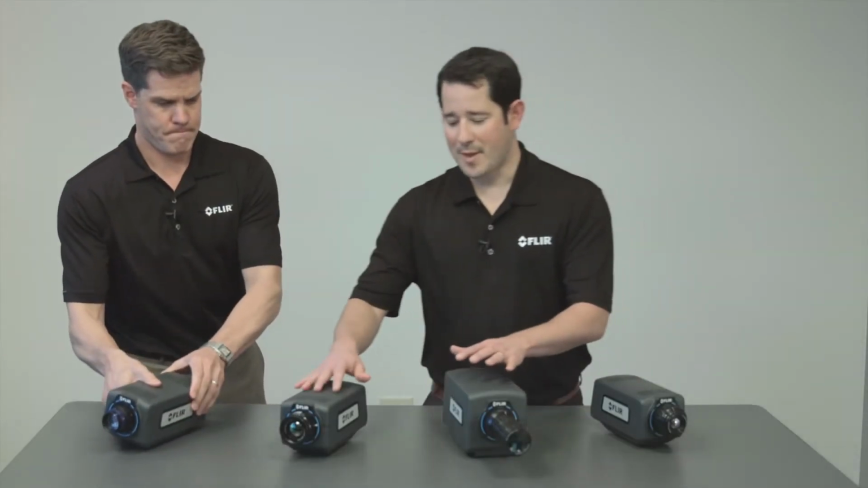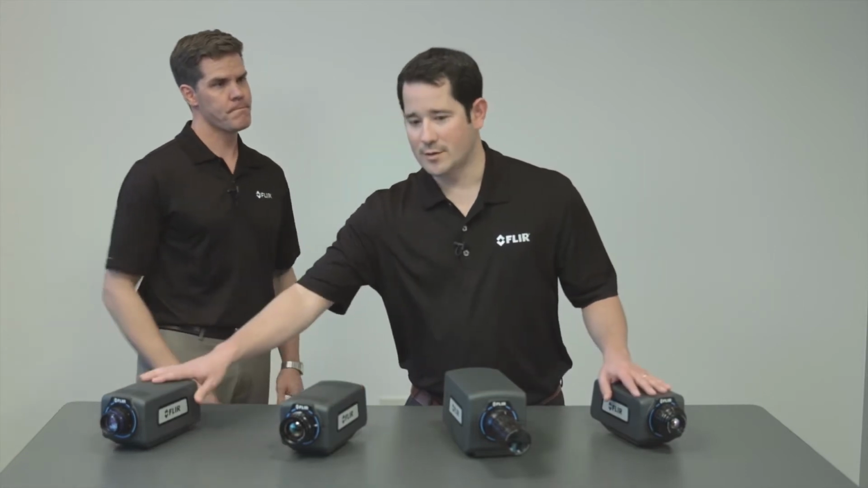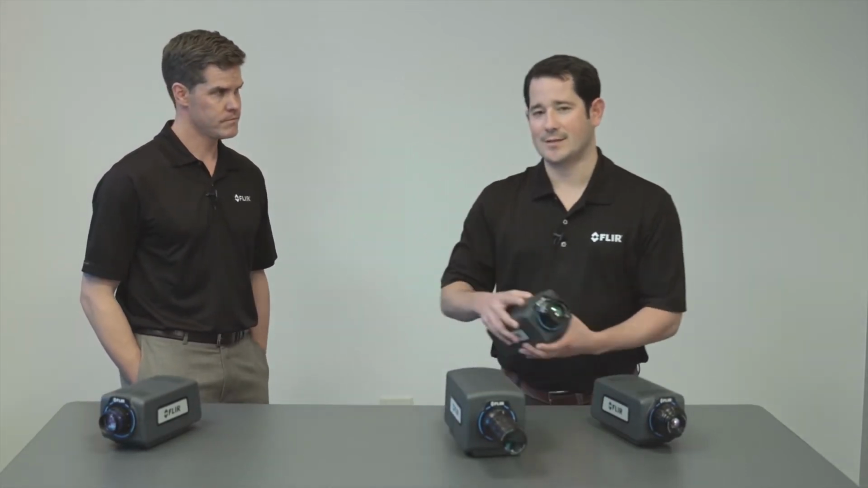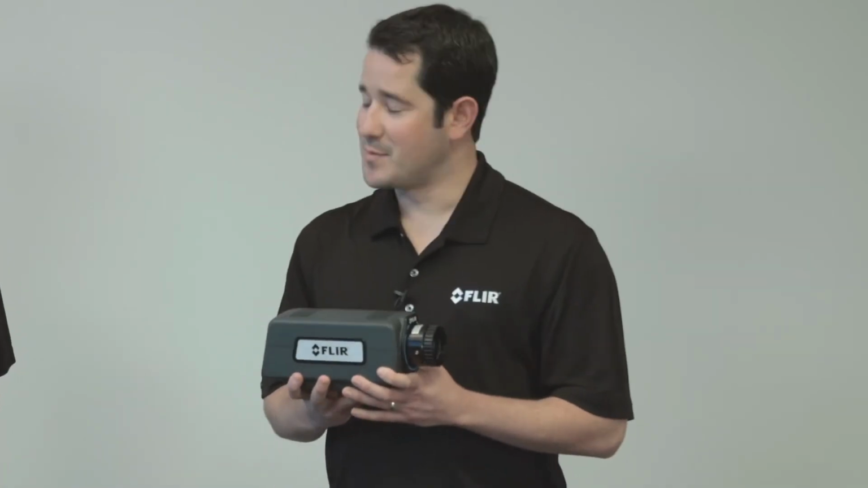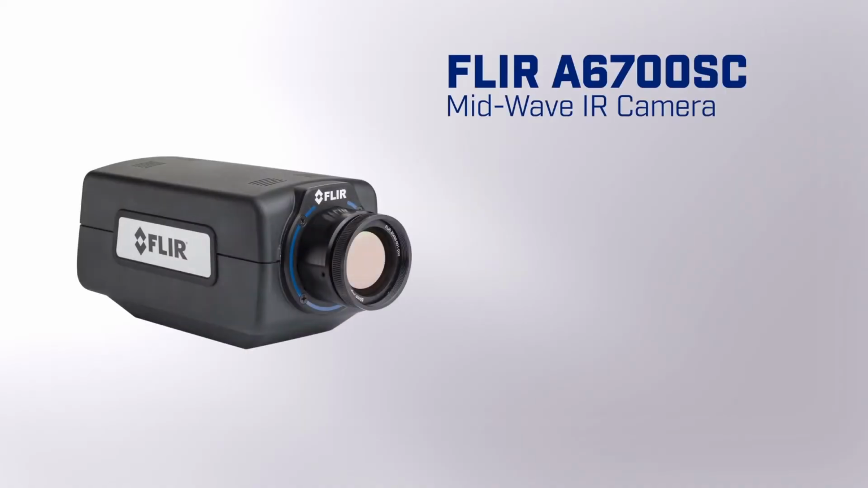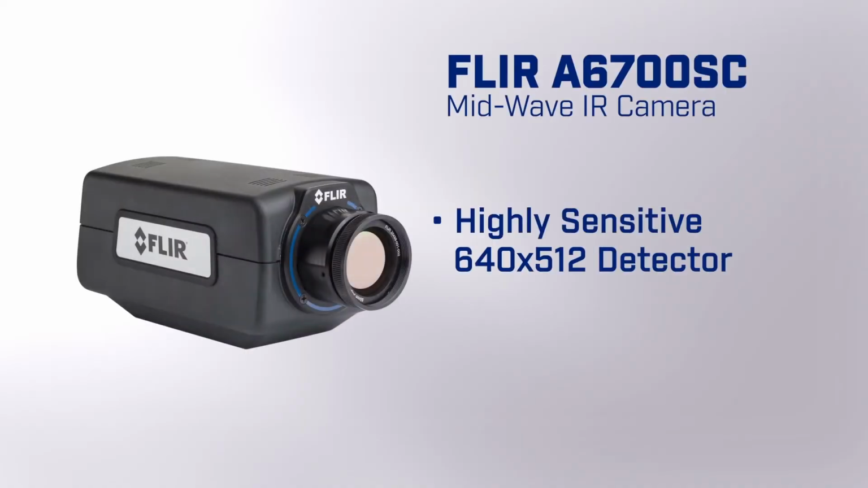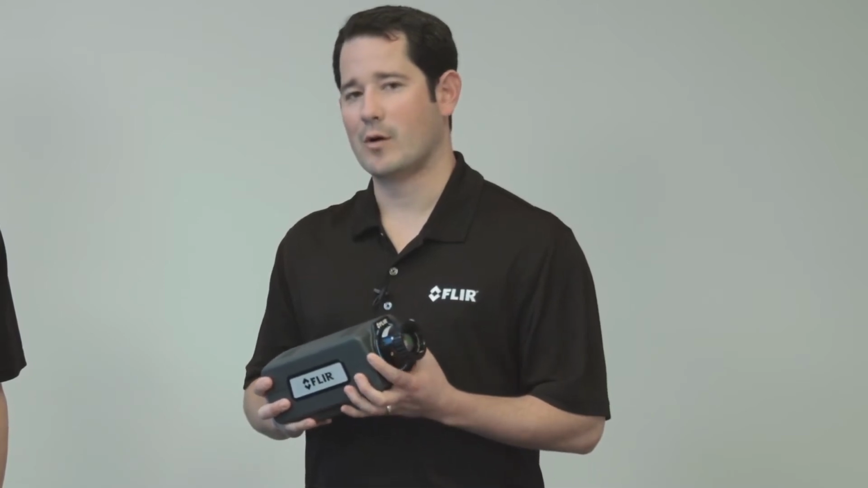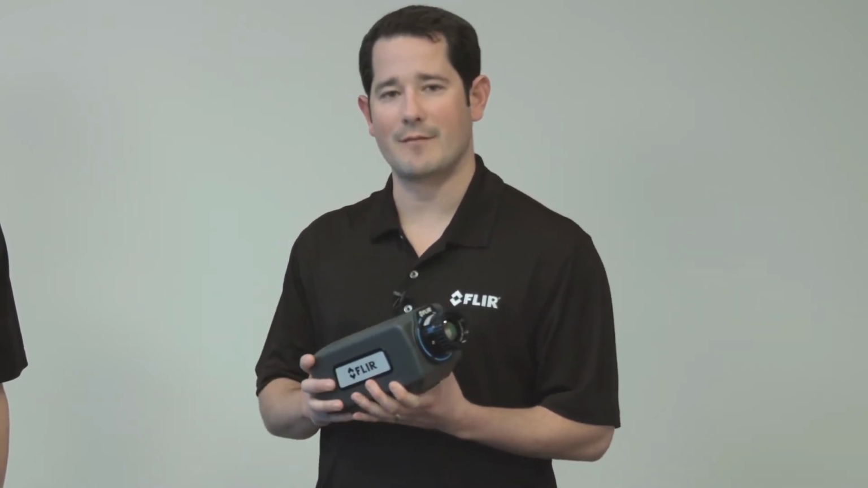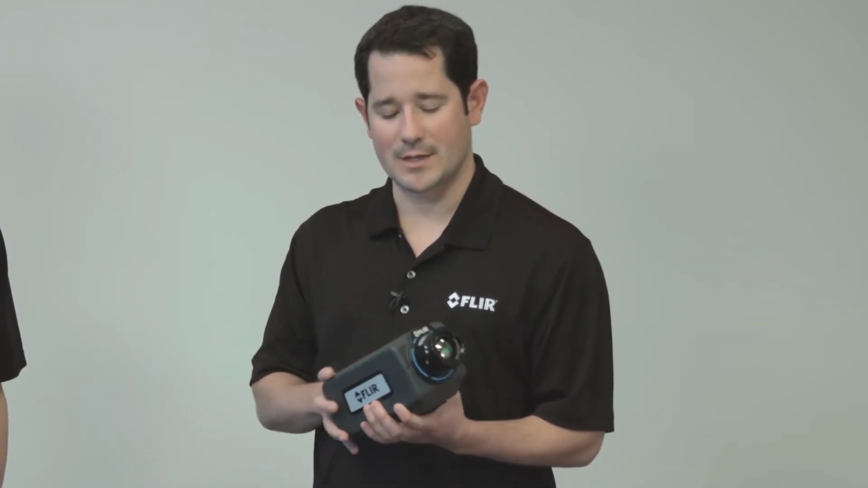So let's talk a little bit about the mid-wave, right? We talked about the long wave, we talked about the near-IR. These are both mid-wave cameras right here. We'll start with the A6700SC. This has been a flagship product for us, and for many reasons. Still 640 by 512, just like our other sensors right here. It is mid-wave InSb, so we can cold filter it from 3 to 5 micron for thermal applications, or we can actually leave it broadband for applications that need to see reflected energy all the way down to 1.5 micron. So a lot of flexibility from that standpoint.